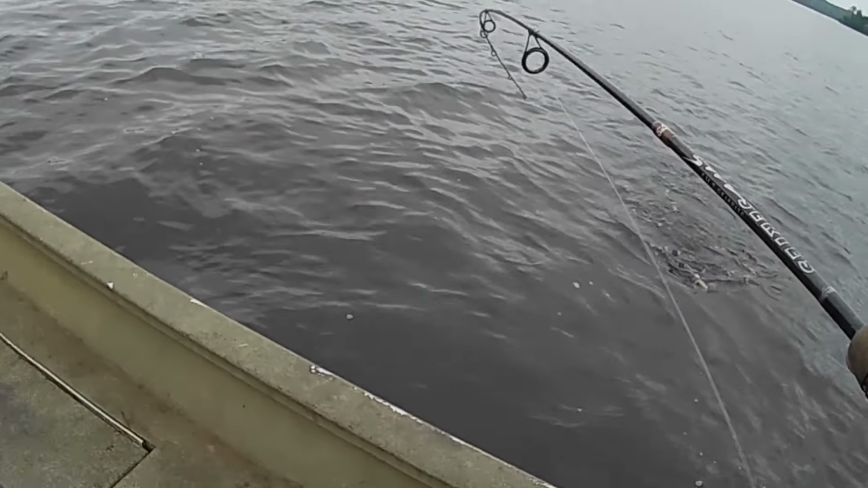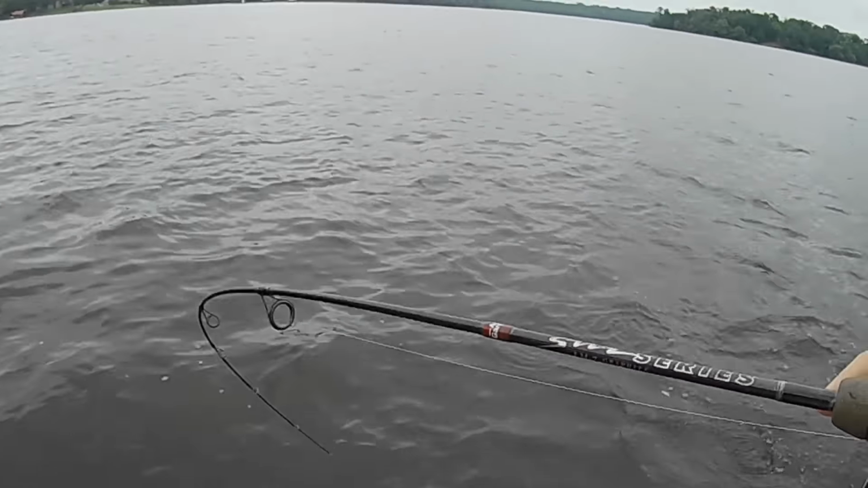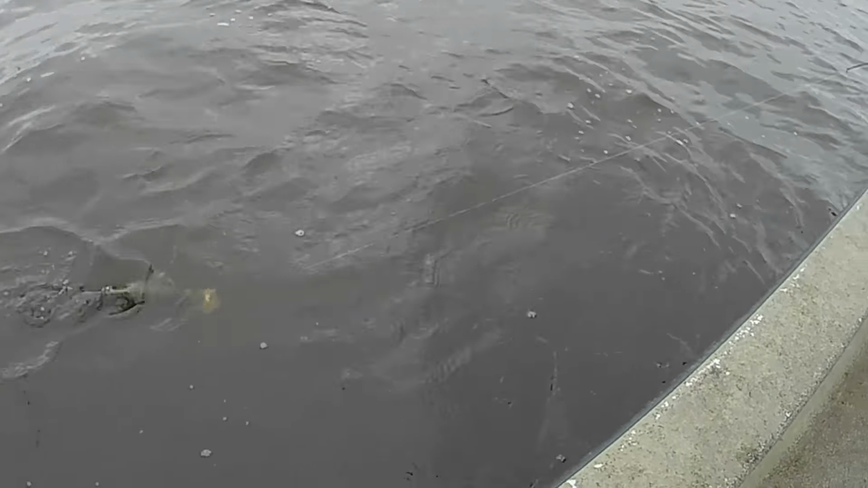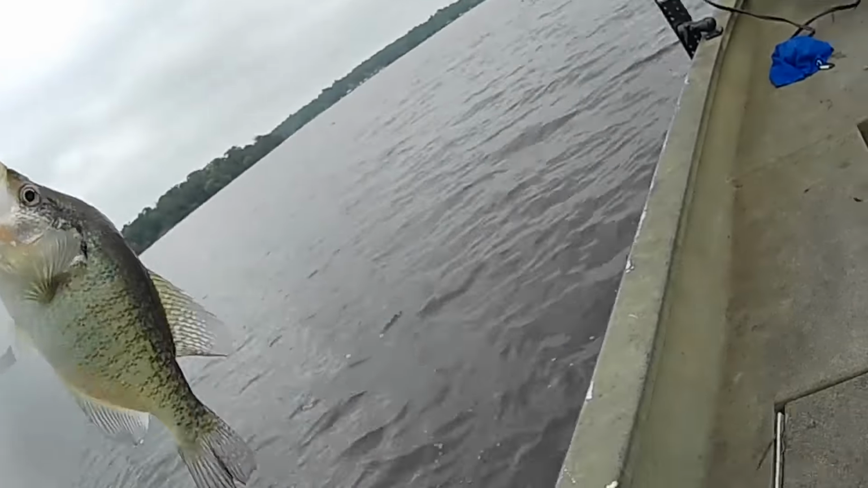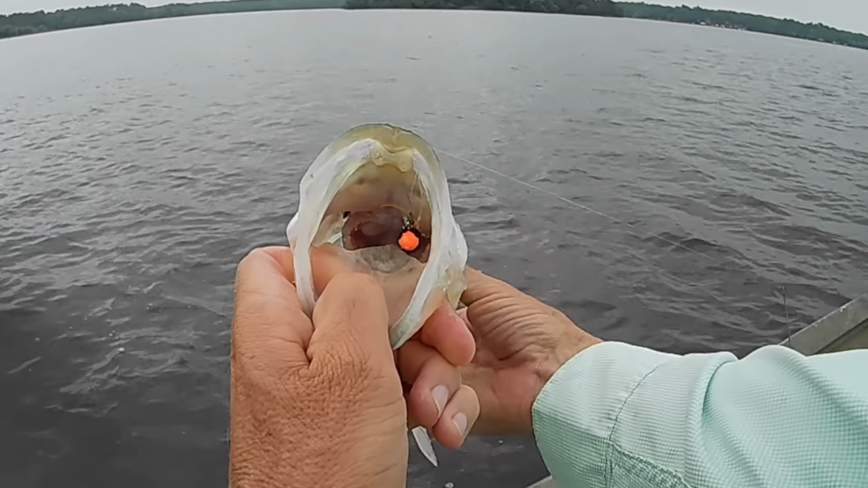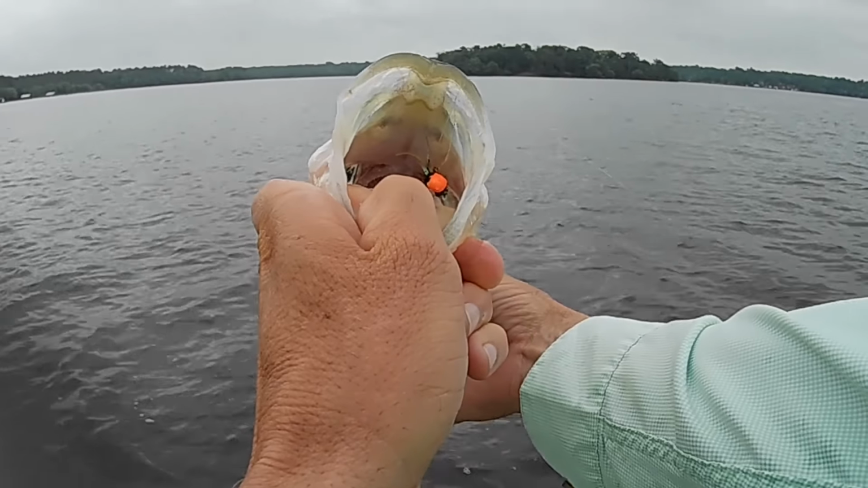Golly, that is a big one. Woo-hoo, son, we got us good in here, buddy. This is going to be the biggest one of the day. Look at that hog, you had it right there. Golly, look at that rascal. Gee whiz, look at that bait, boy. You talking about a mouth, man. Look at that, he's got it choked down in his throat there.